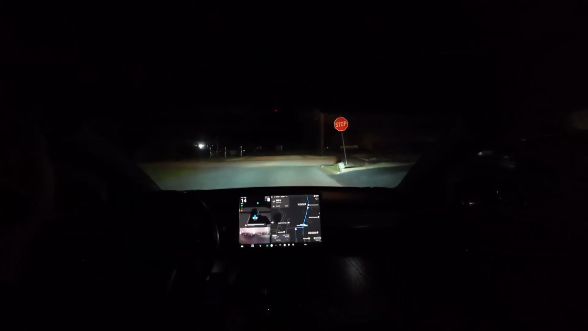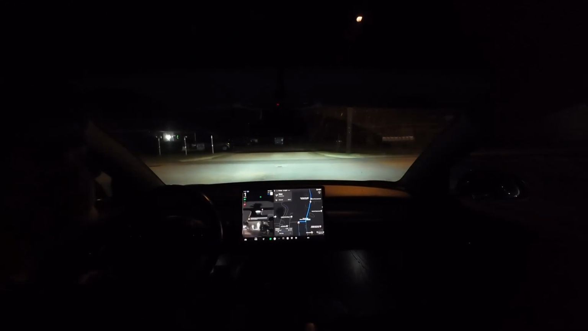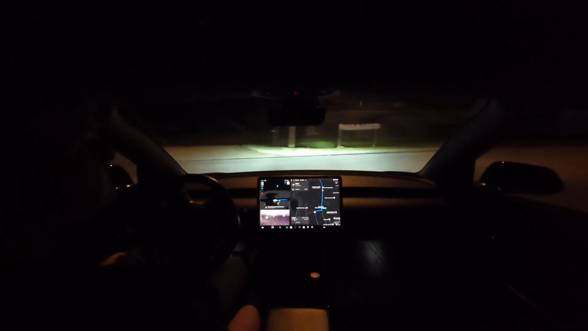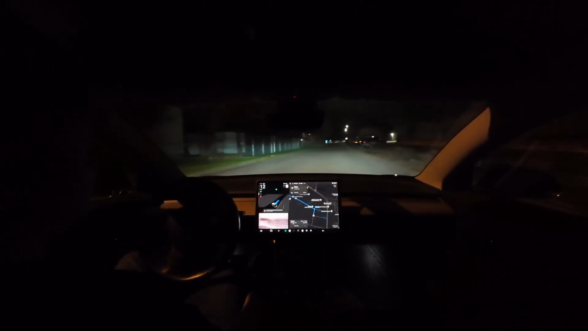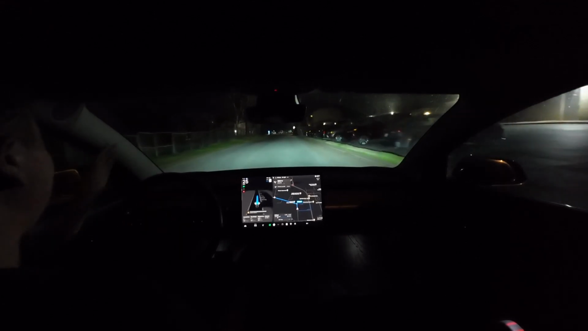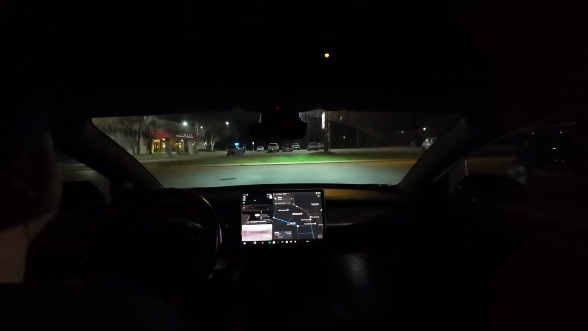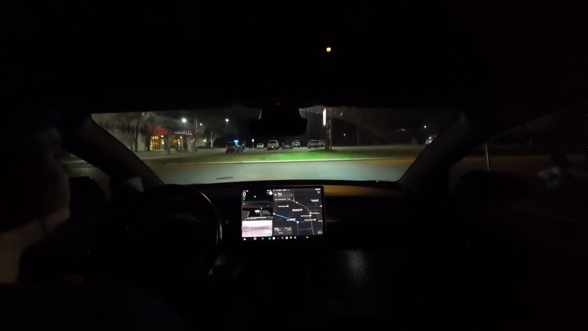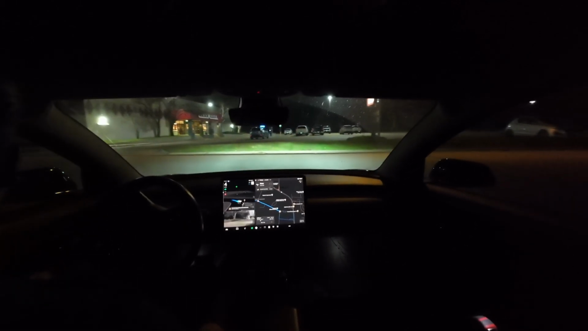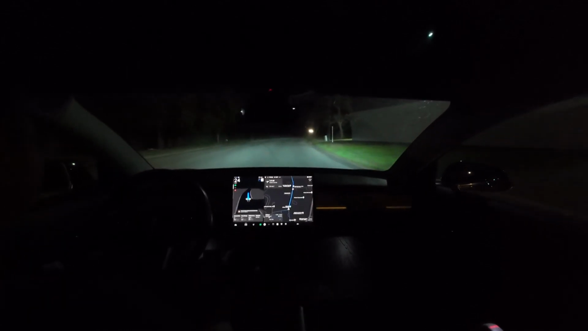Okay. It says stop. Make it stop at the stop sign. And then it's gonna go forward. Perfect. And then it's gonna go up to this stop sign. There's the movie theater, literally right there. We literally just made a circle. Is it good? Yes, okay. It was hesitating because it couldn't really see, but it can see now.